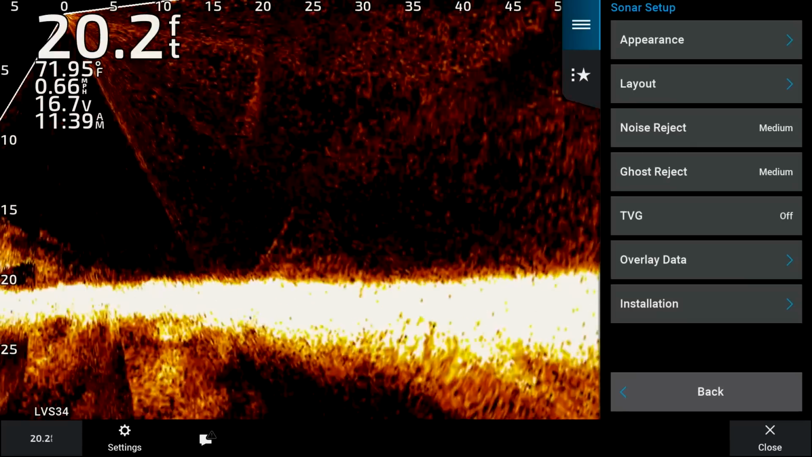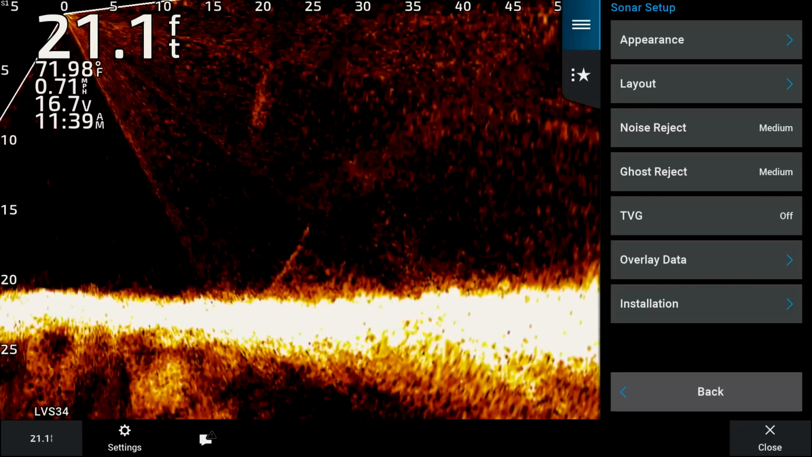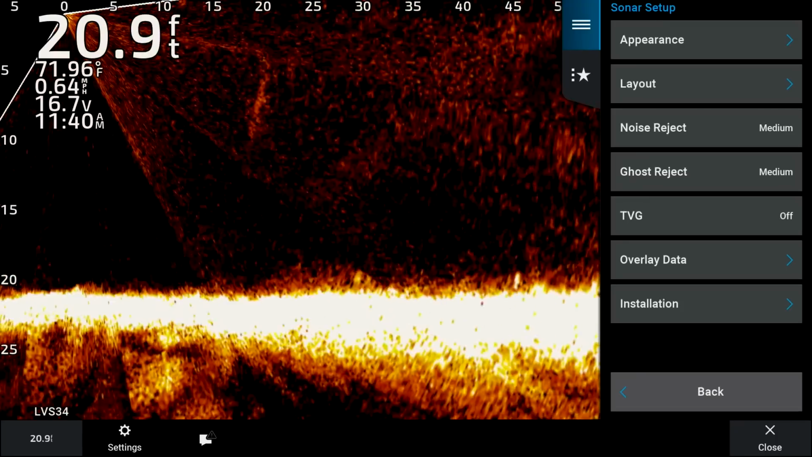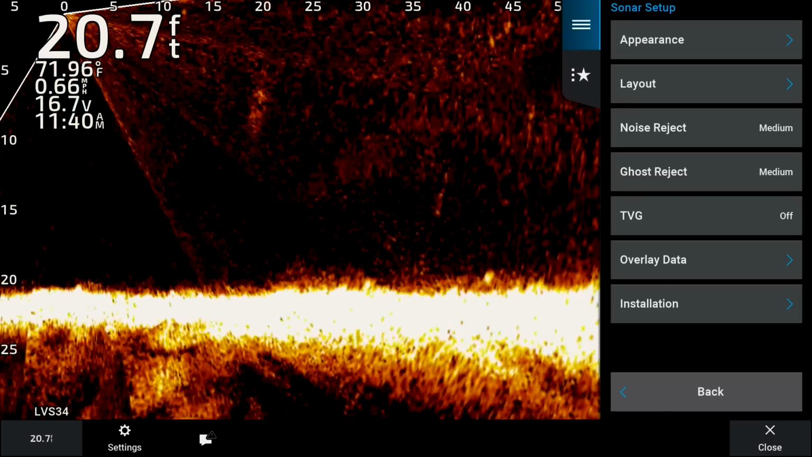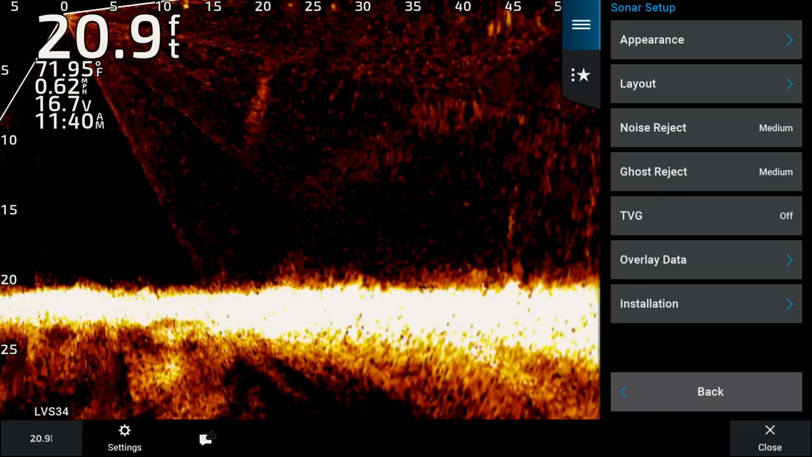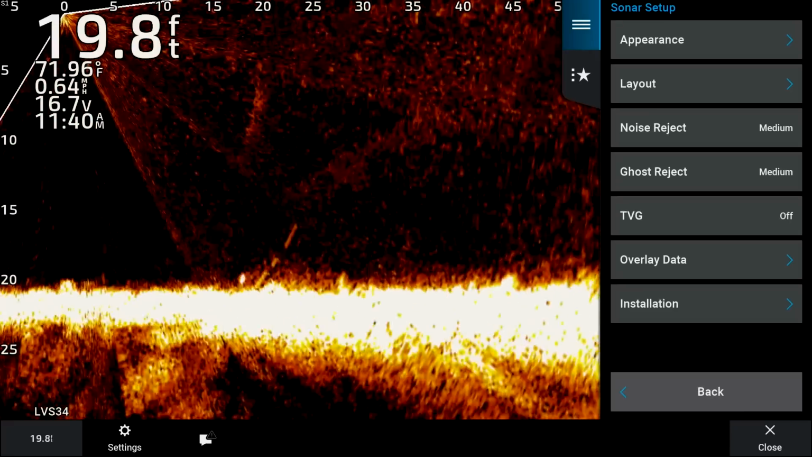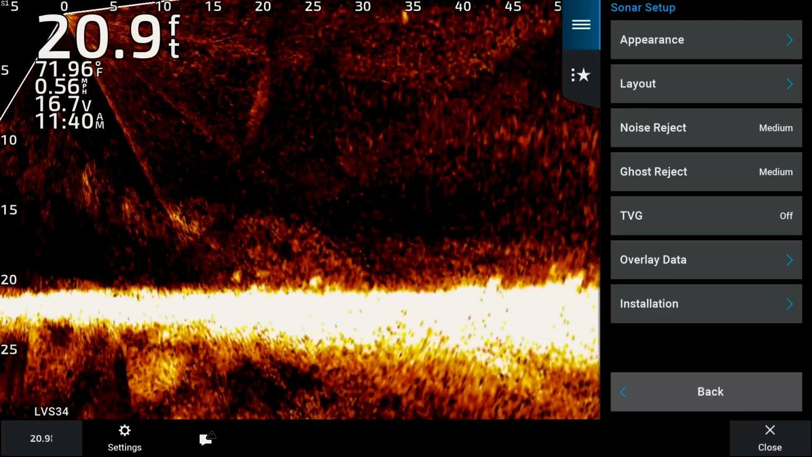Ghost reject, again, I normally keep that on medium as well. TVG, otherwise known as time varying gain, I always leave that off. What TVG is going to do is clear up the upper part of the water column for you, making it a little easier to see anything that's happening in that upper part of the water column. So if you're fishing some really deep water, fishing suspended fish, maybe for salmon or lake trout, that might be a setting that you want to play with.